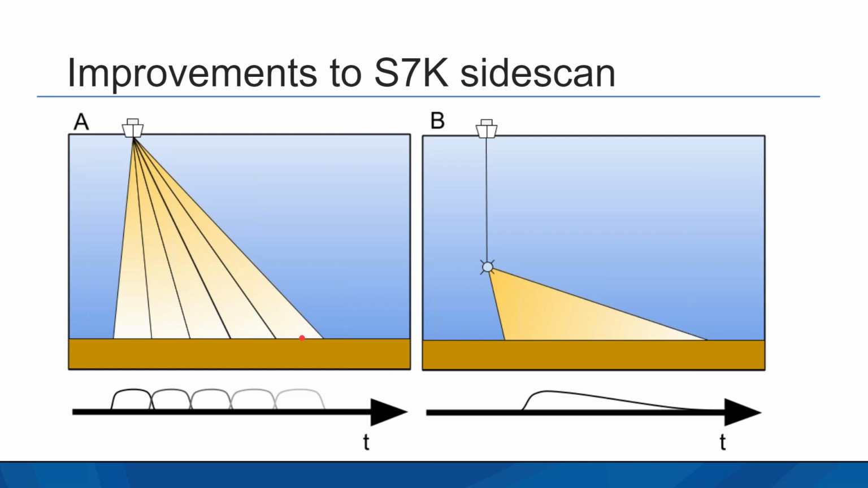The downside is that in order for multi-beam to work, you have to have pretty strong returns. That means having a high grazing angle like this. You very rarely can get much beyond about 60 degrees with a multi-beam system.